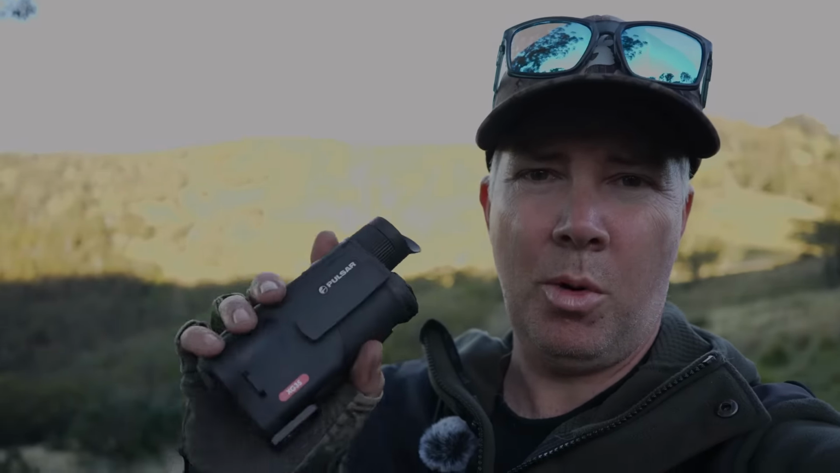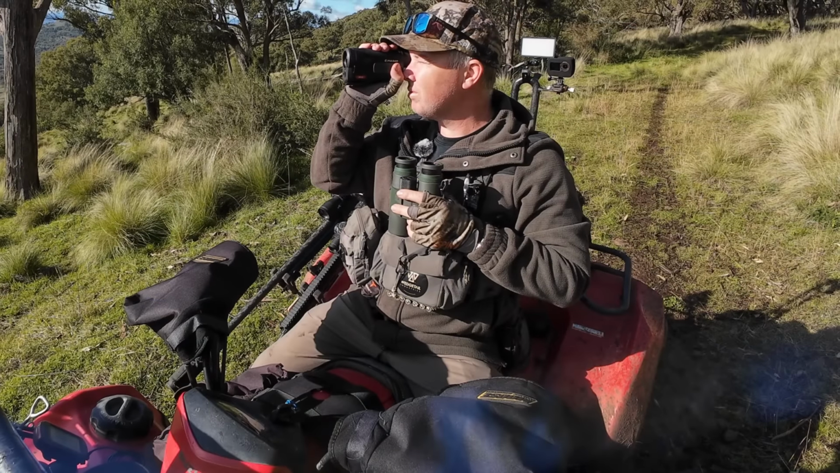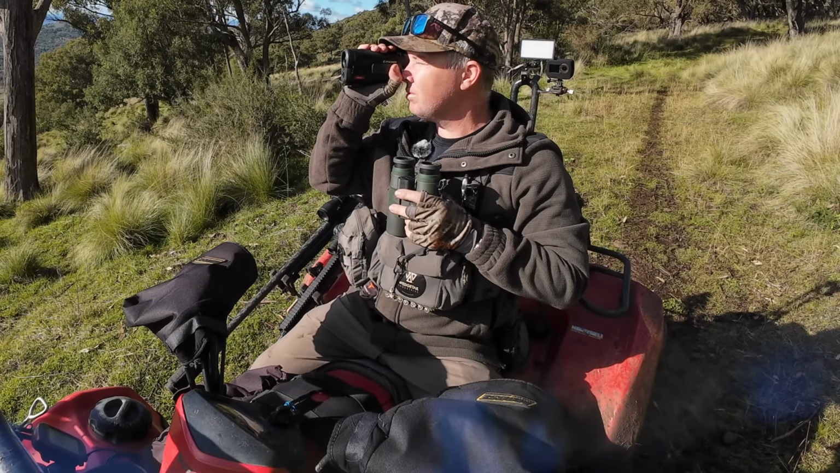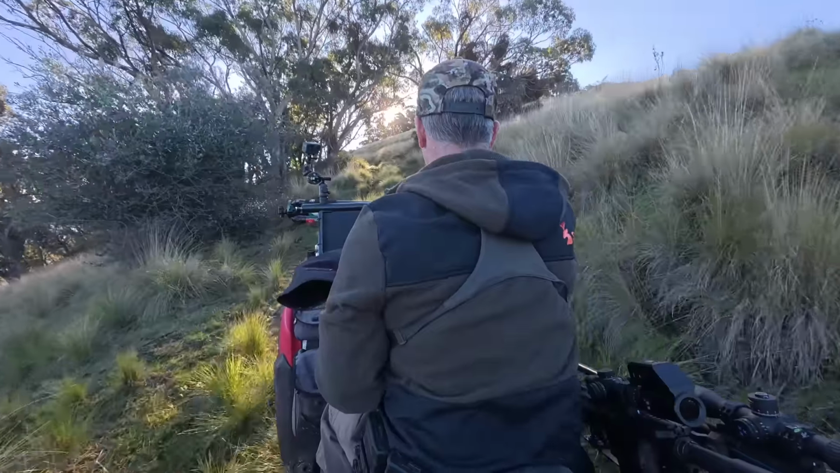Don't be fooled into thinking that thermal is just for the night time. I'm running the new Oryx XG35 LRF. Over daytime, I've got a lot of country to cover up in here. I'm scanning these valleys. Yes, there's a lot of UV and rocks, but I am also finding animals. It's very, very handy.